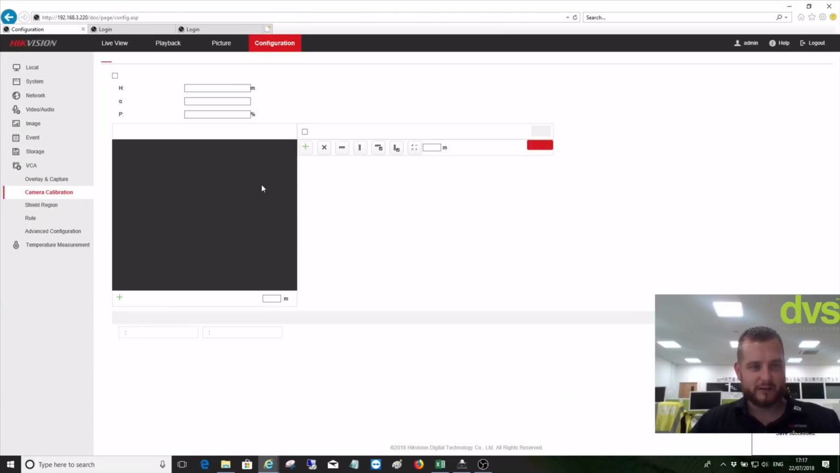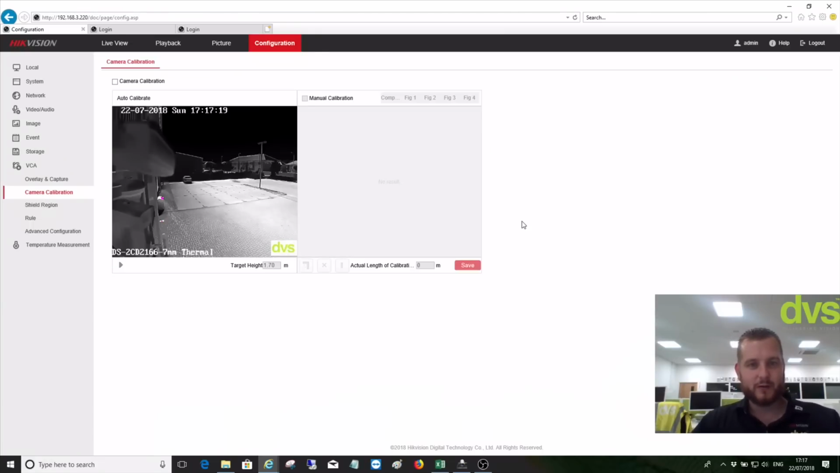Camera calibration. Now, this is quite important. A lot of people are trying to use the new thermal cameras without calibrating it. It doesn't work unless you calibrate it. And this is how you calibrate it. I'm going to get Jake to put an index in this how-to video. So if you are watching this and you just want to quickly know how to calibrate and forget everything else I've just said, you can come straight to this little snippet.